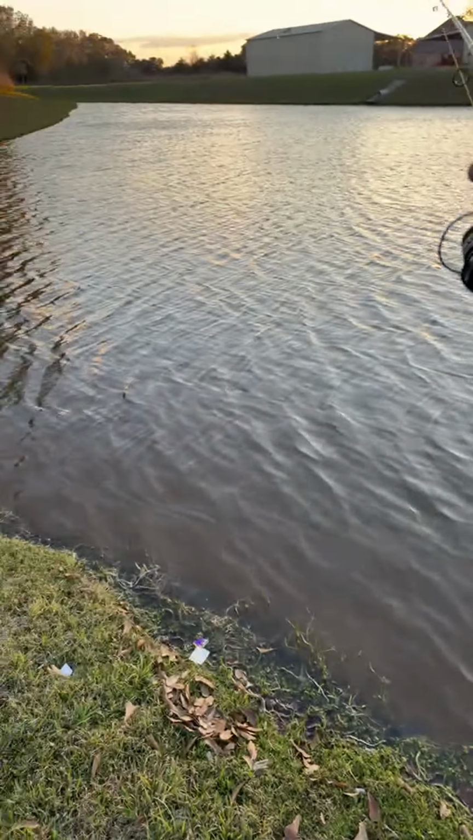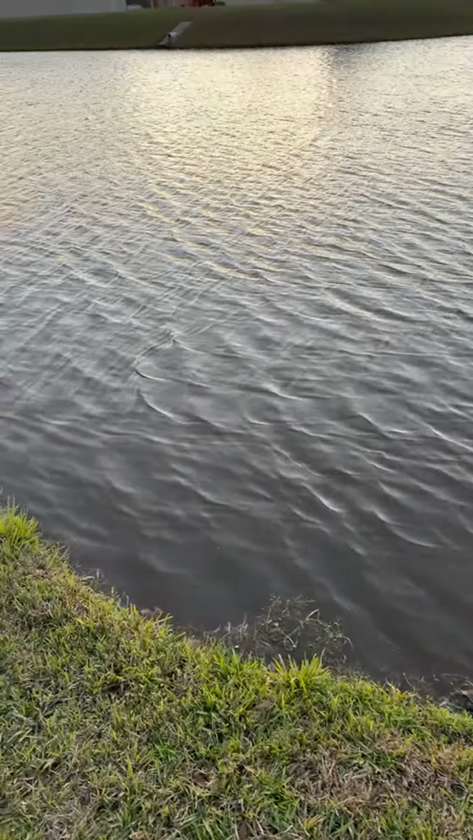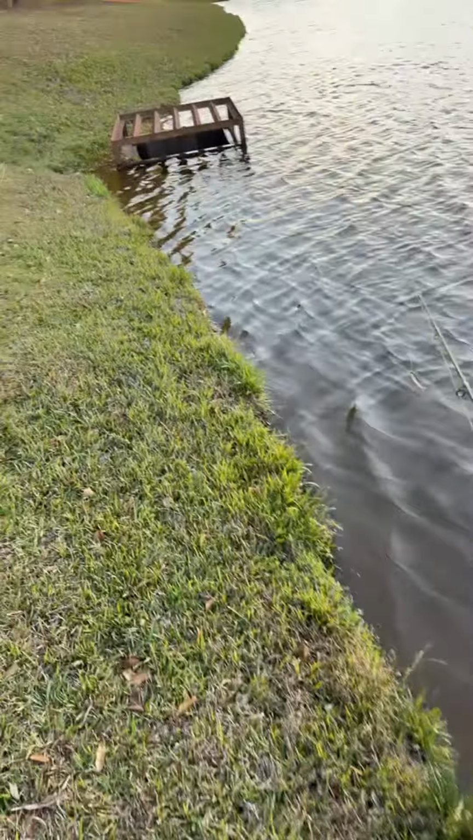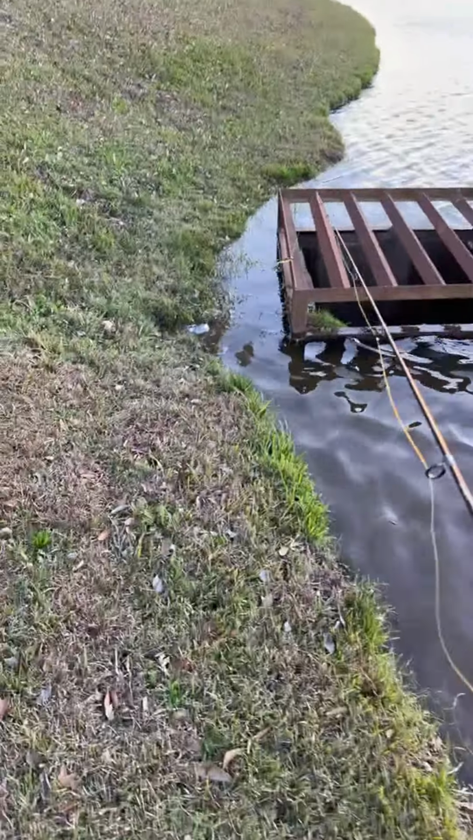There's always bass sitting on that corner over here. Let me walk over there because the last few times I caught bass, well, the one time I caught one right here, but I think he was trying to eat those bluegills. That was that 3.5 pounder, but look like the water is a little bit higher today. Let me see if I can walk over here.